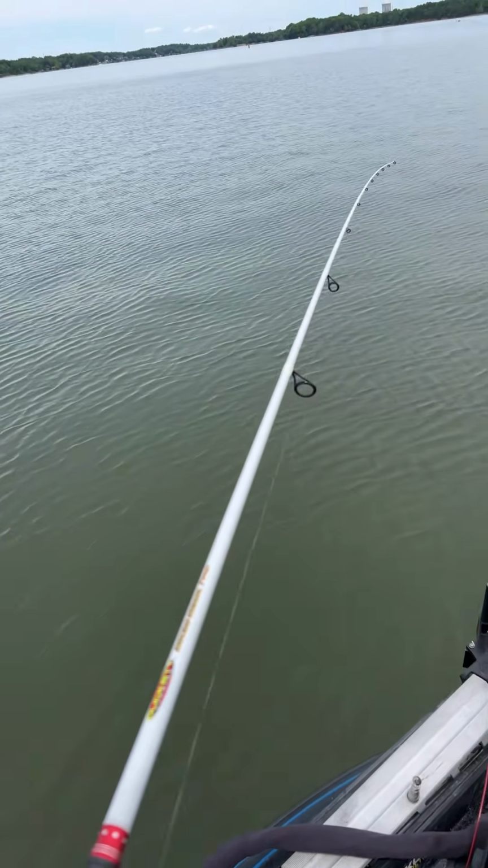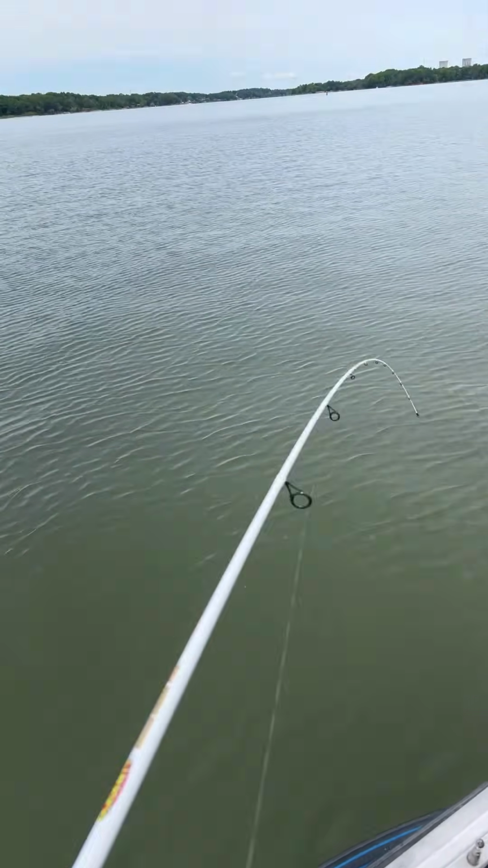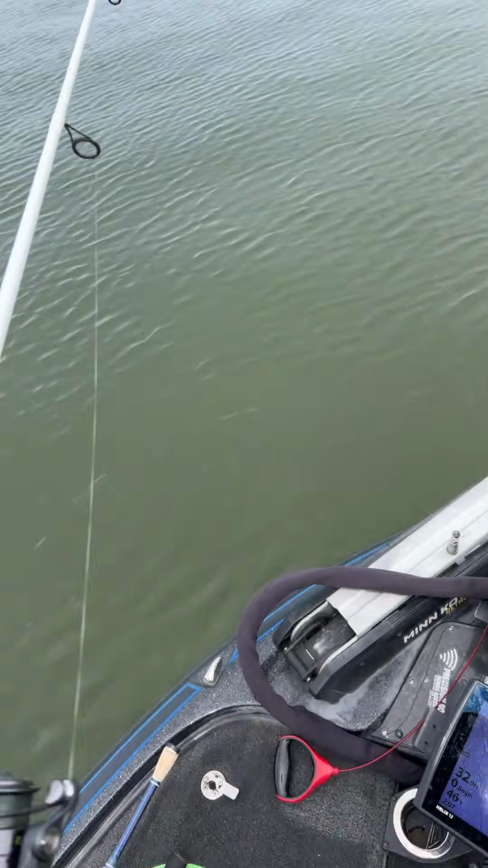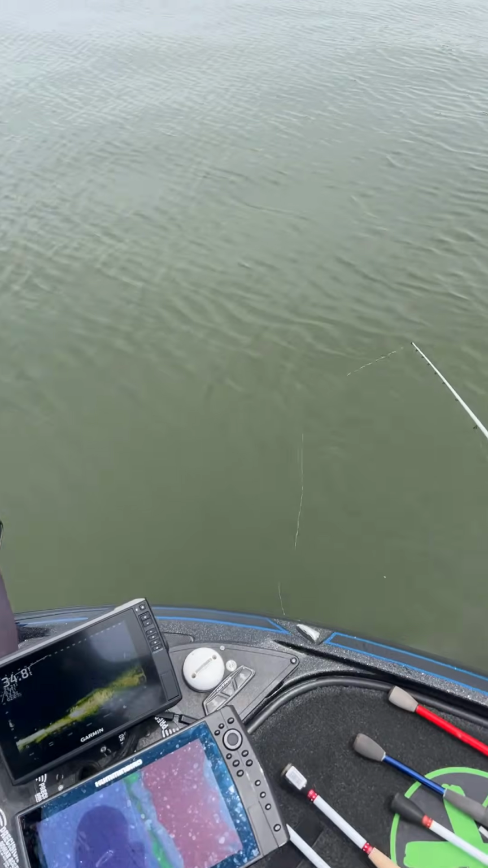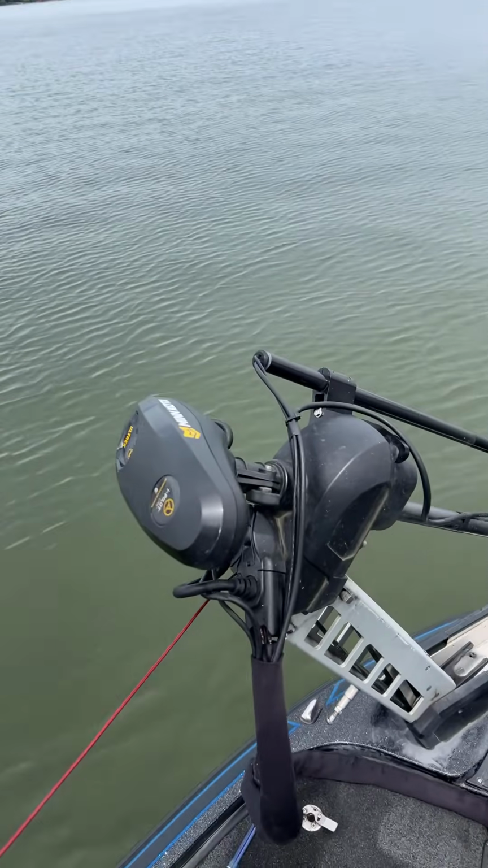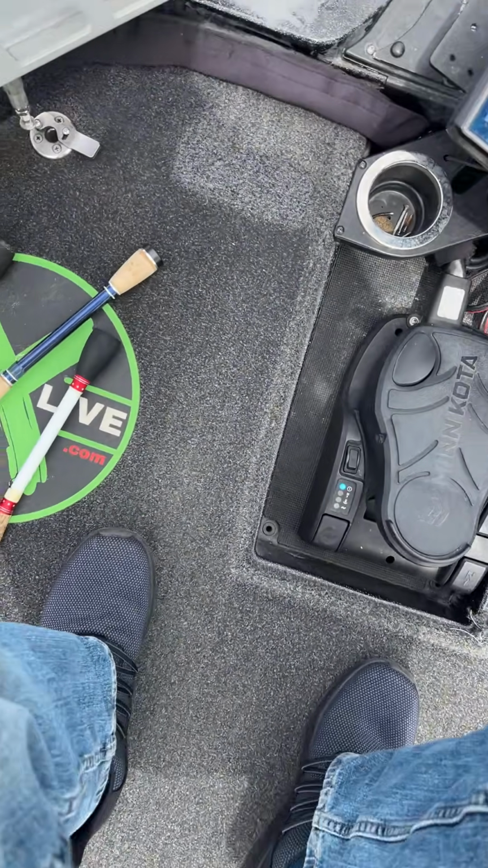Man, I keep drifting away from where I want to stay at. Oh, shoot. Now, that is not good. Hopefully, my line is just wrapped around the outside of the prop.